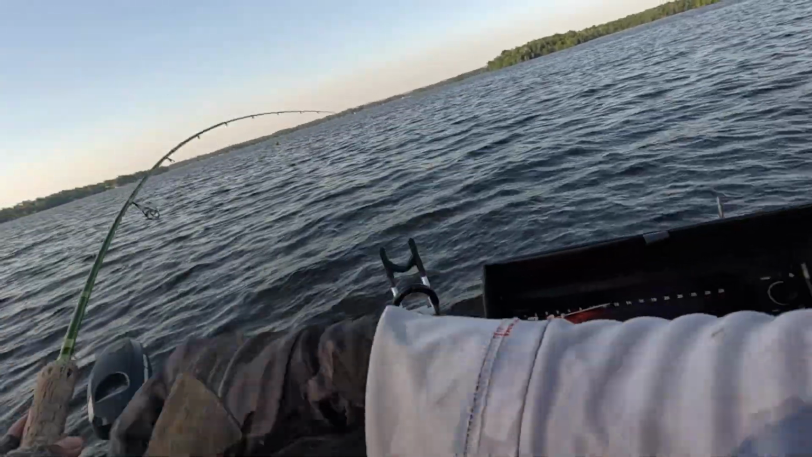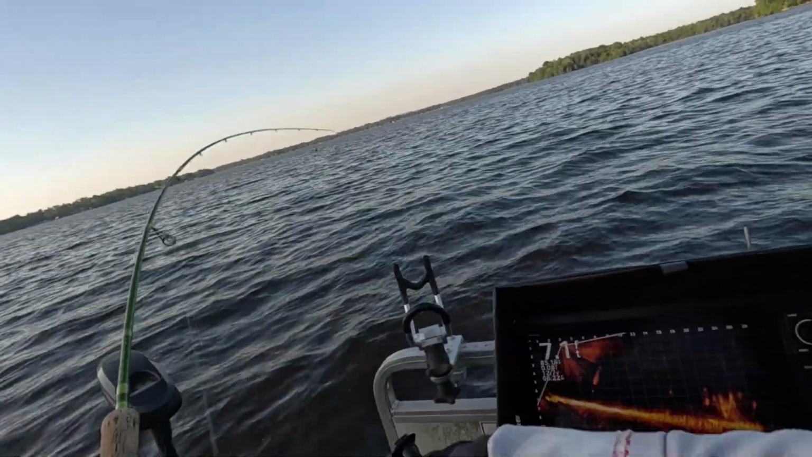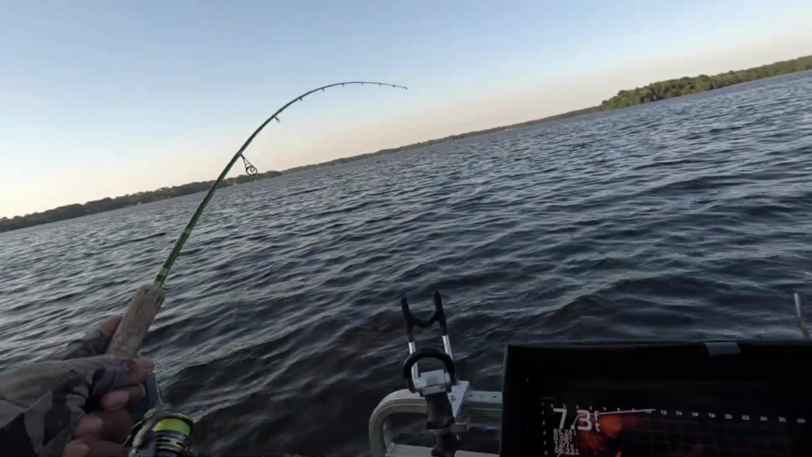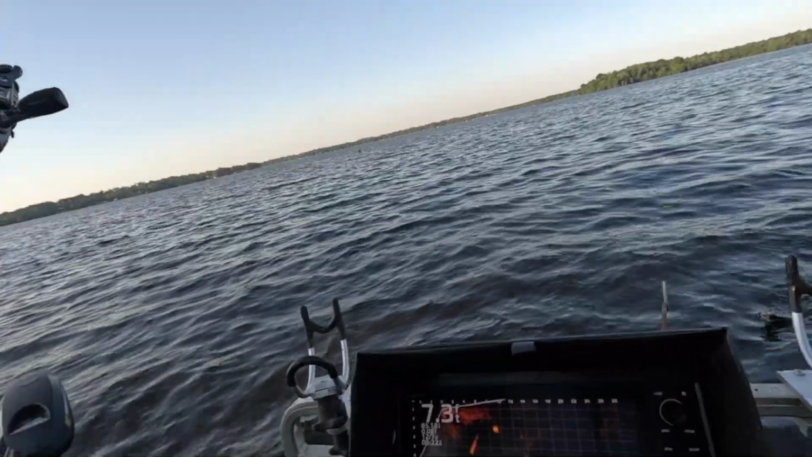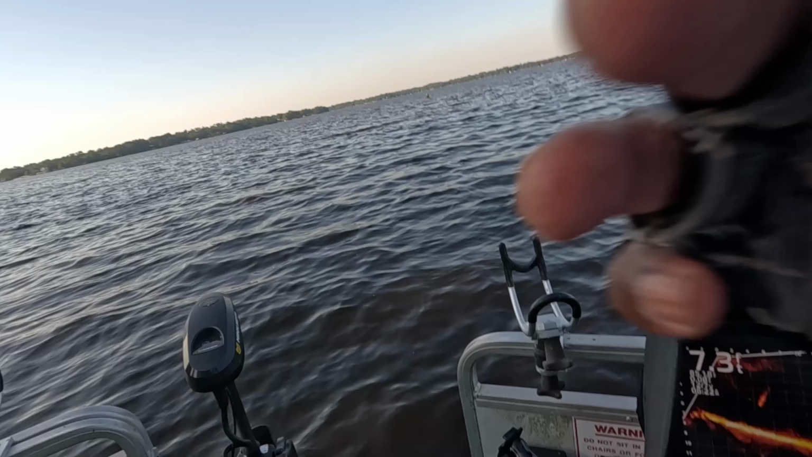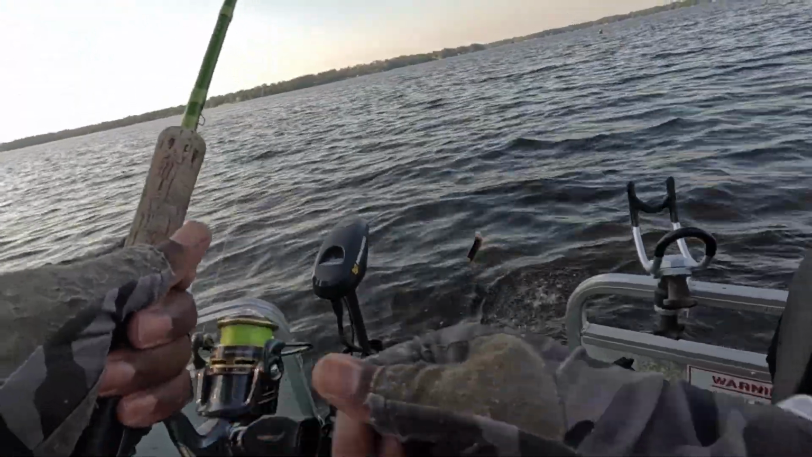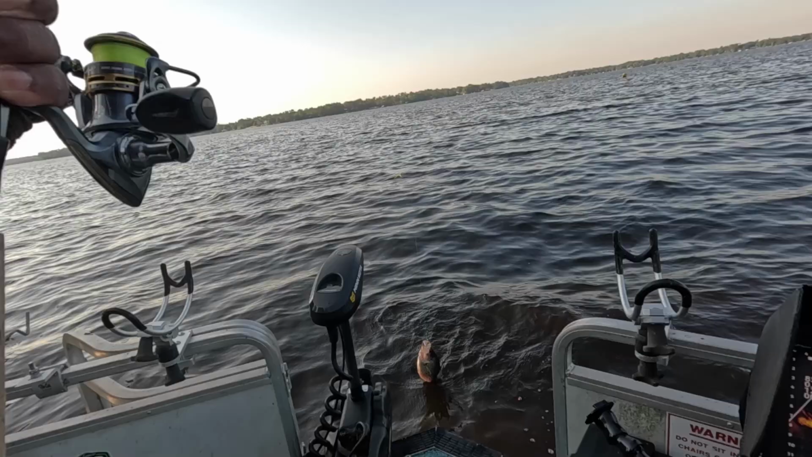Got him. Now that's a mighty fine fish, folks. Boat flip. This is an ACC crappie stick.